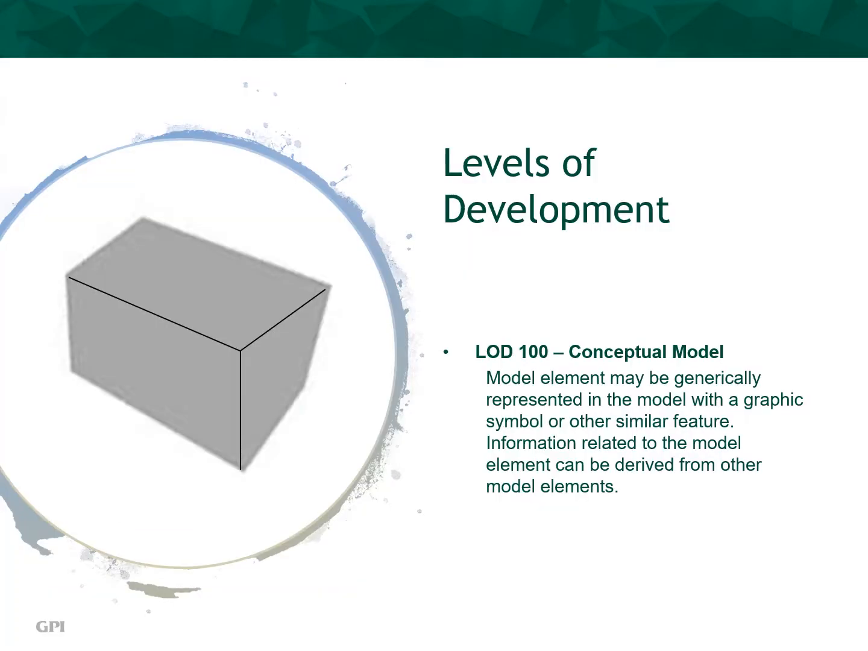The American Institute of Architects, or AIA, has adopted a series of standards for BIM modeling. These are called levels of development, or LODs. The most rudimentary level of development is LOD 100. Model elements may be generically represented in the model with a graphic symbol or other similar feature. Information related to the model element can be derived from other model elements.